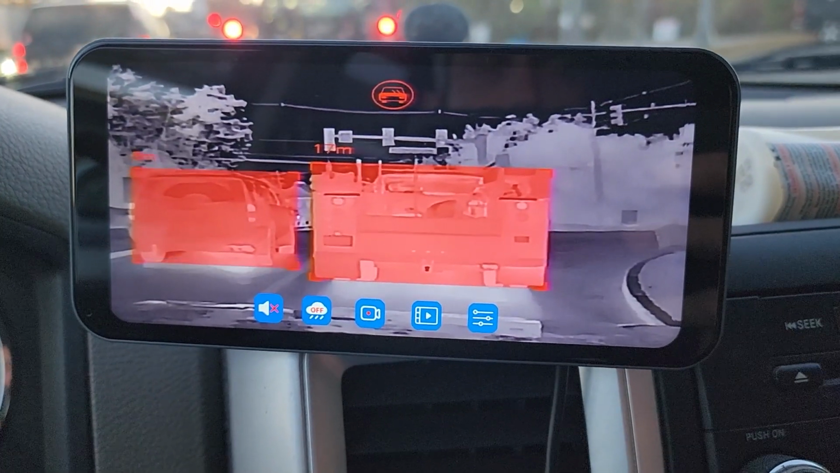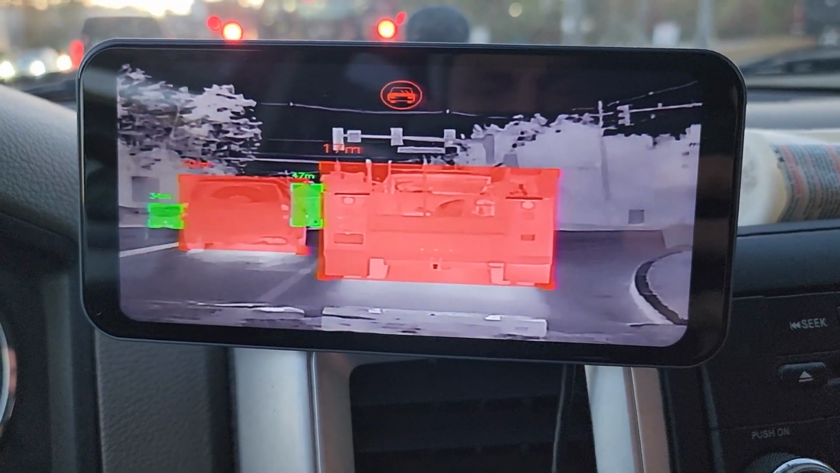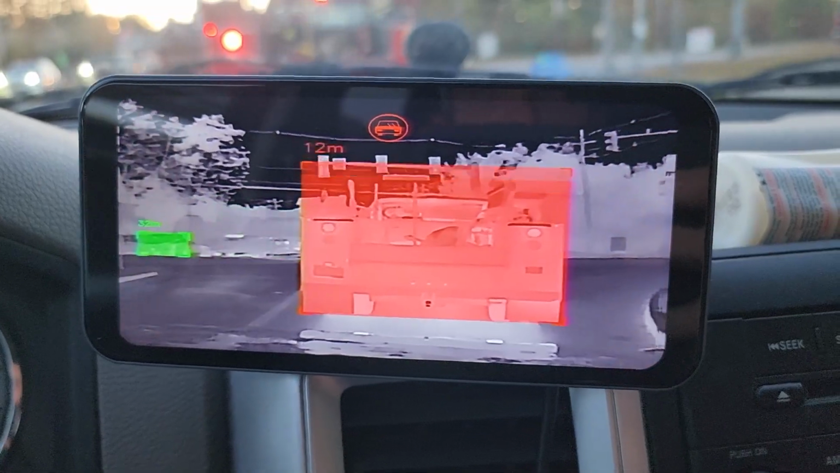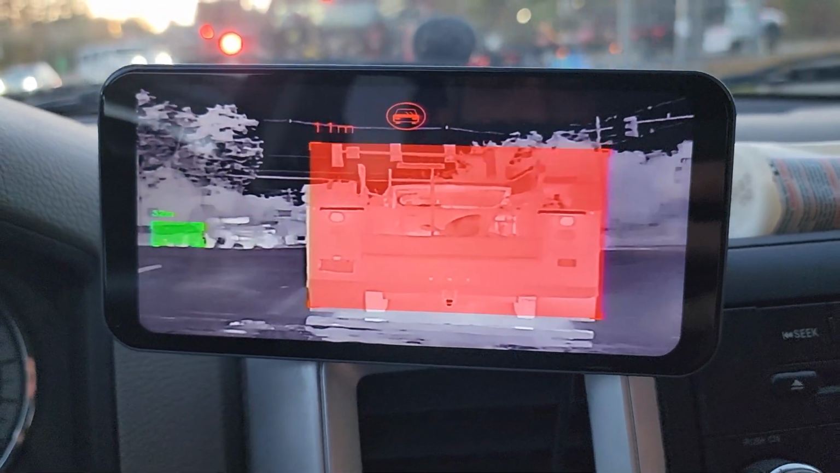So part of the issue here is, as a dash cam, you cannot make out any license plates. In fact, you can barely make out the make and model of a particular vehicle.